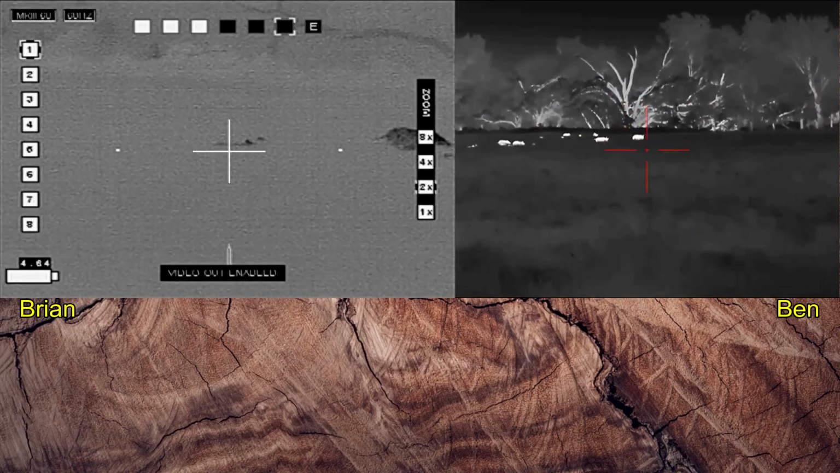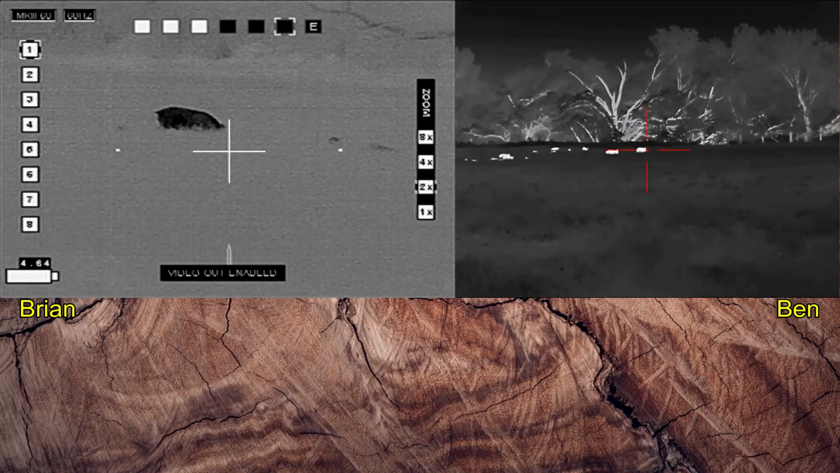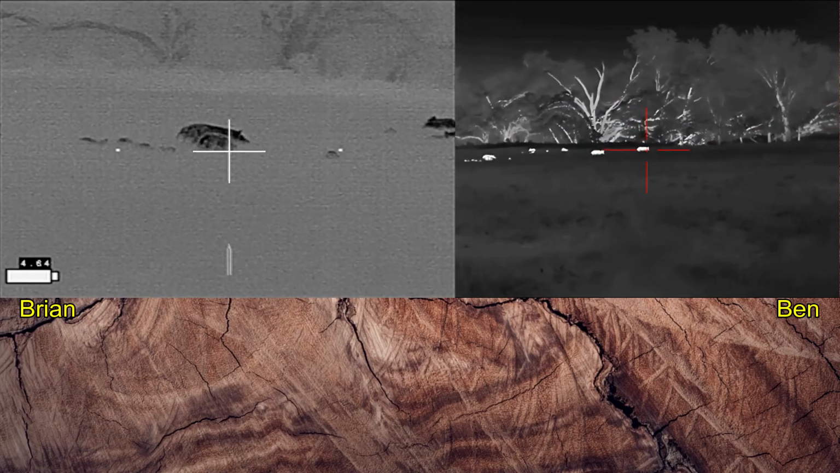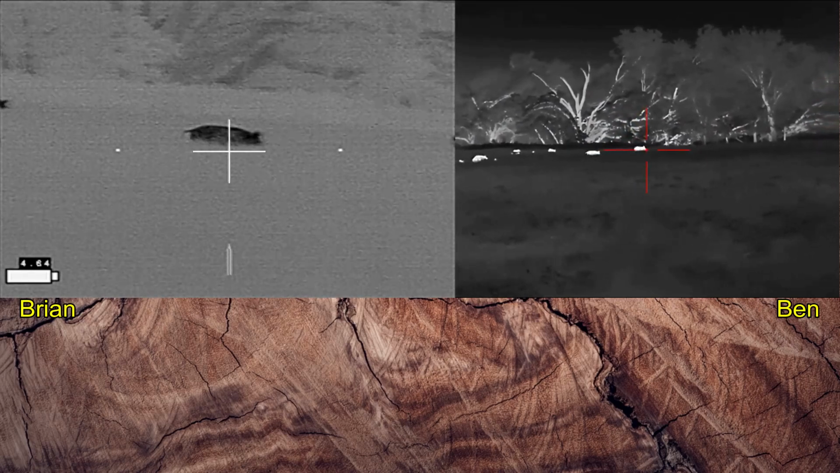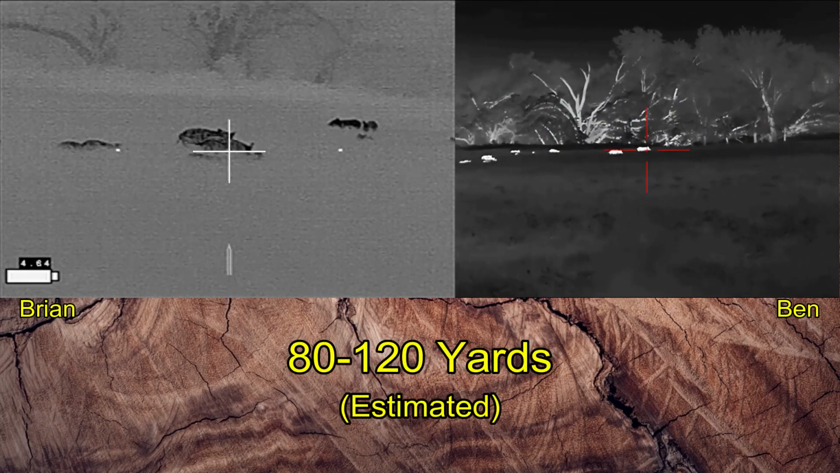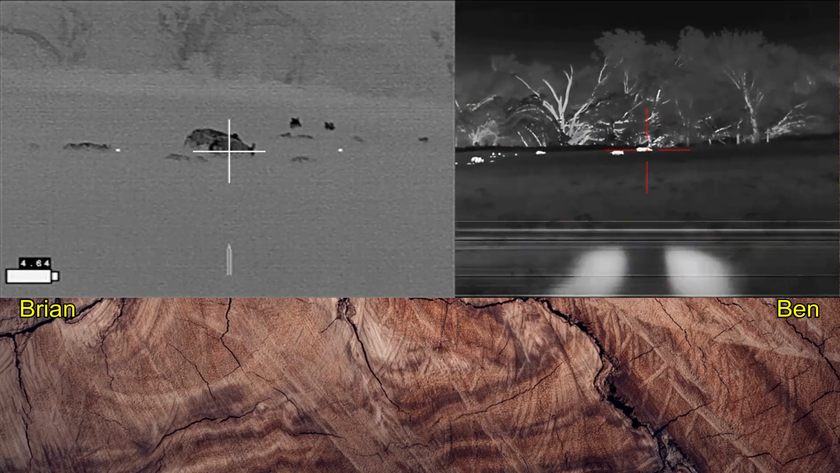Ben stays at 1.5. And for the rest of this video, audio is going to be provided by RecJoy voice recorders, one on each rifle, so that we can get the audio in stereo. Shooter ready? Shooter ready. 3, 2.